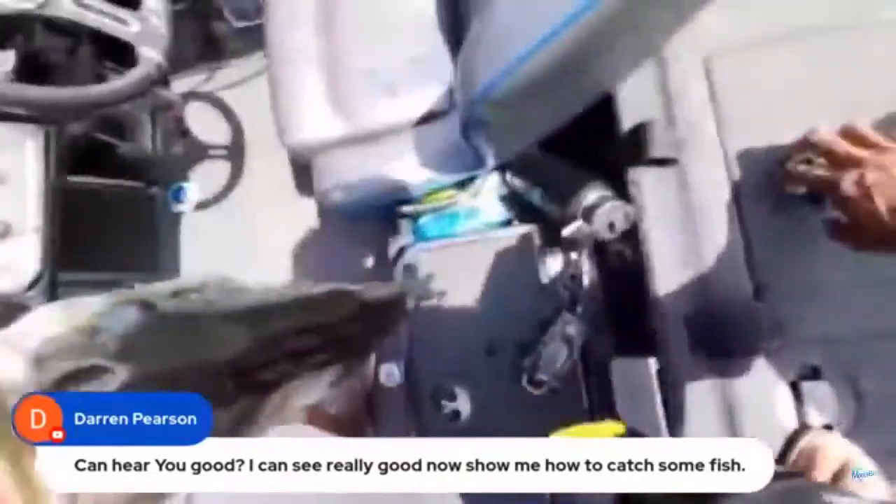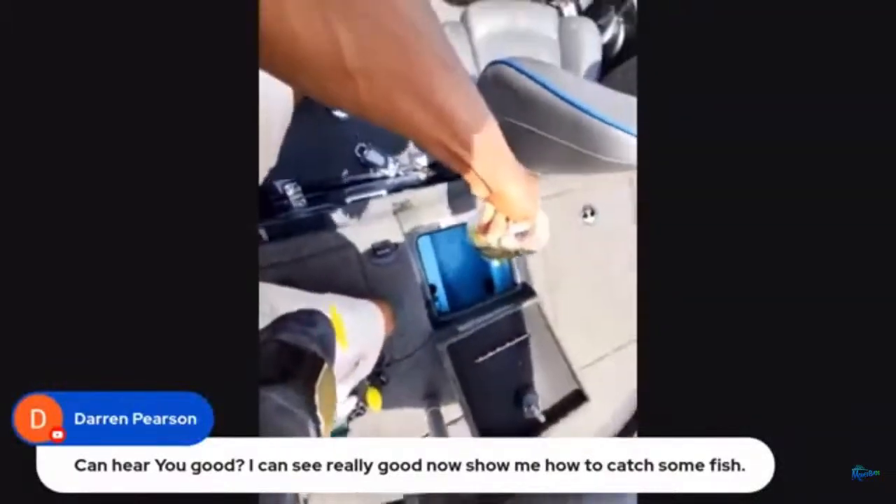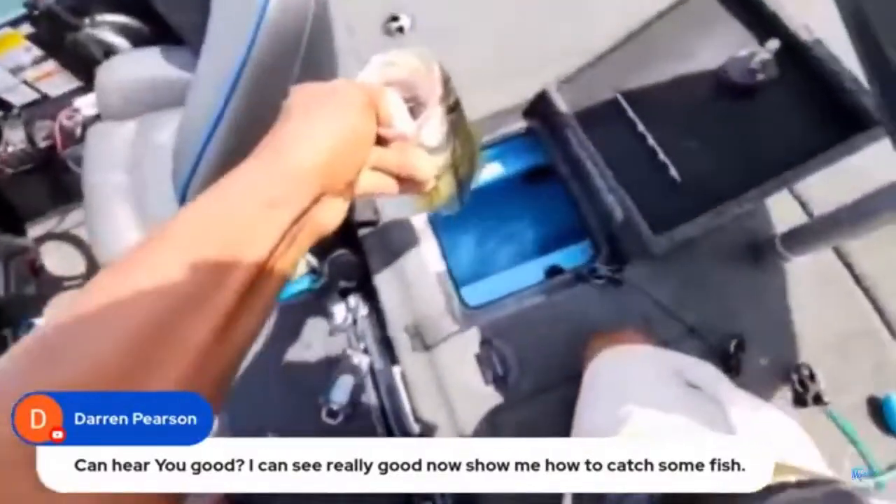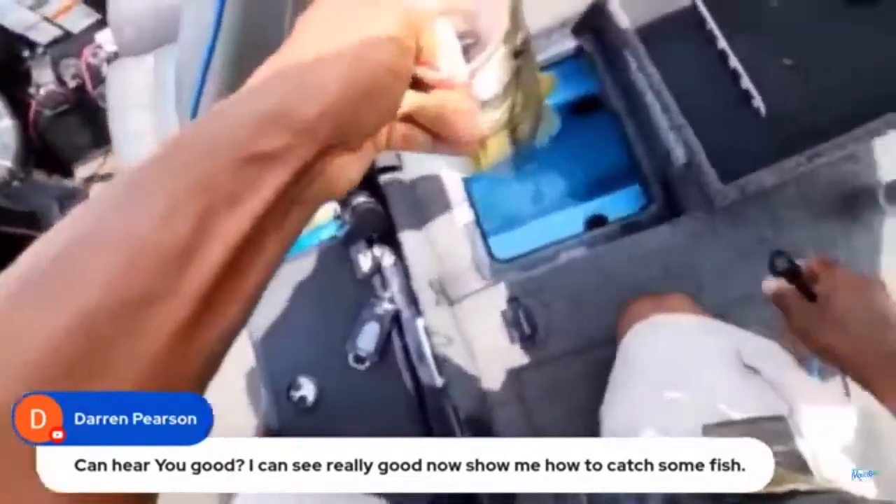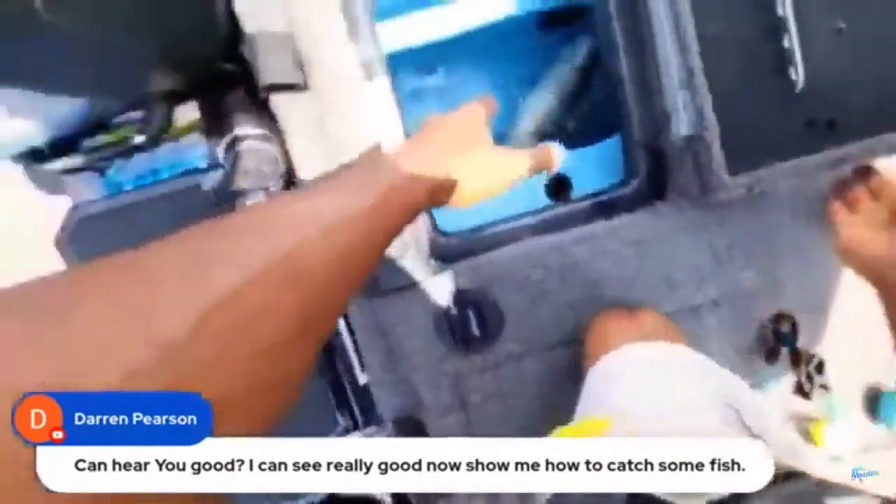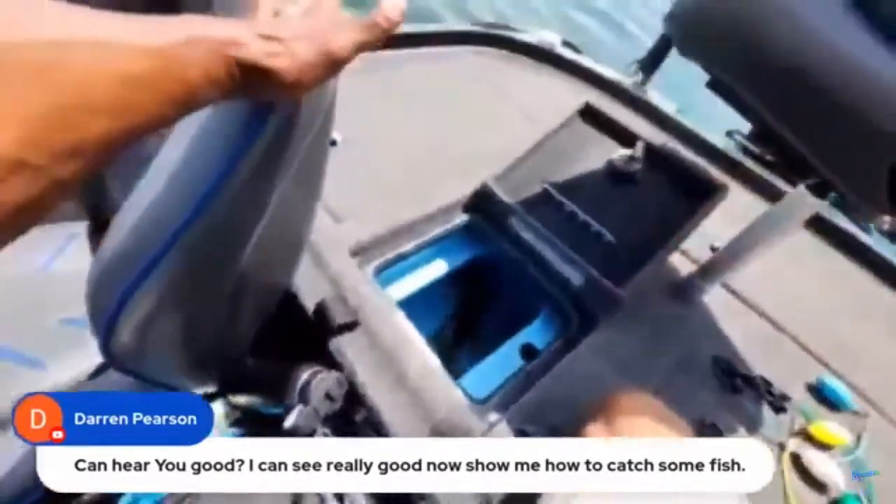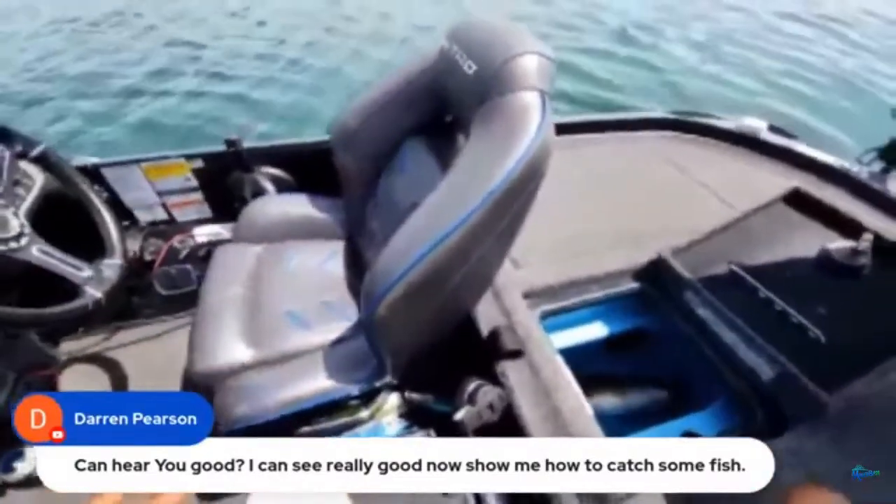it is hot out here, guys. So I'm just going to put this in the live well. I generally don't want to really keep them in the live well when it's hot like this, but I'm going to try to catch maybe one more fish from this spot. So I don't want to put him back down there just yet. And actually, I know you guys are wanting to know, how big is that fish?